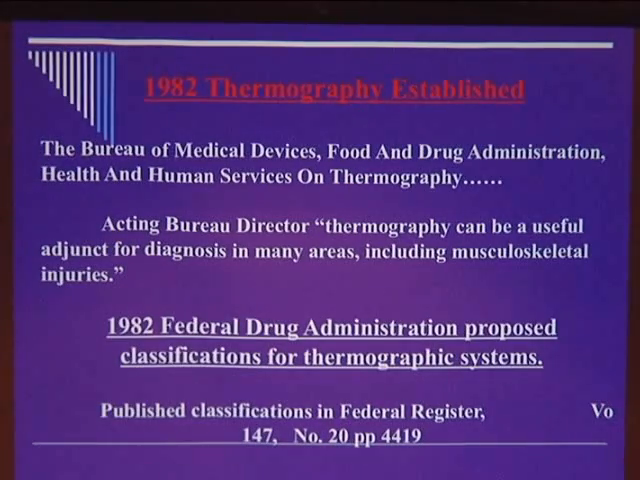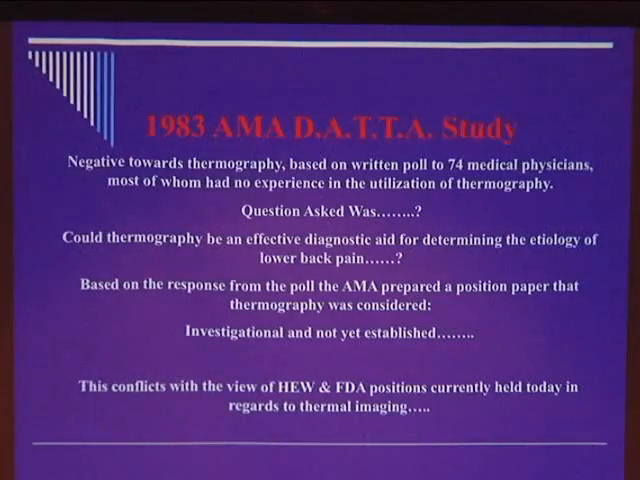Now, I started doing thermography in 1982, and it actually was coincidental because in 1982, when this happened, all these companies came out and marketed thermography equipment. So in 1983, the government, and God bless those folks, came along and said, well, we don't think thermography works. So they commissioned a study. And I think you have to hear about this study. They got patients with disease, and they got radiologists to do radiographs, and they got surgeons to do surgery, and they got a couple of guys off the street to read thermographic images. Now, I say that with tongue in cheek, but that's pretty much what happened,